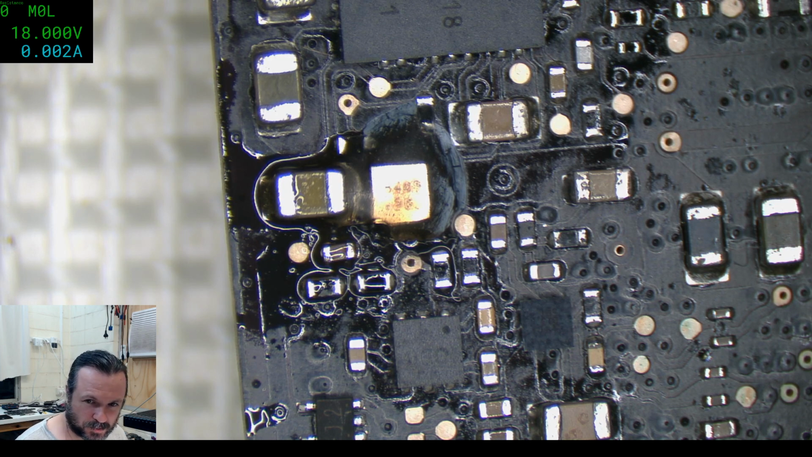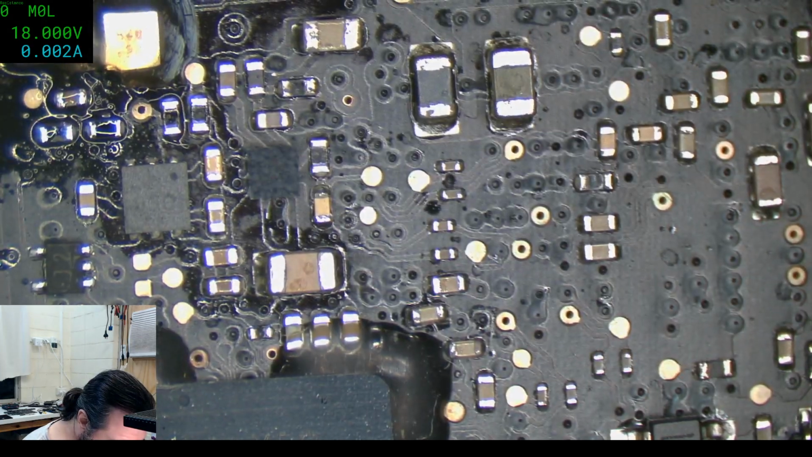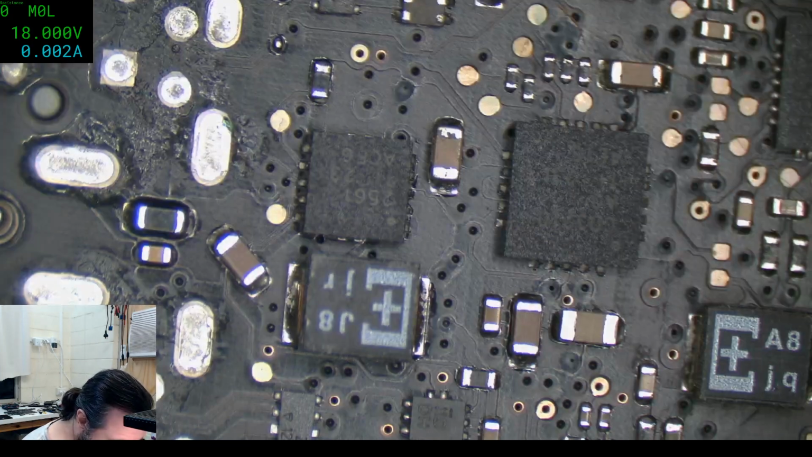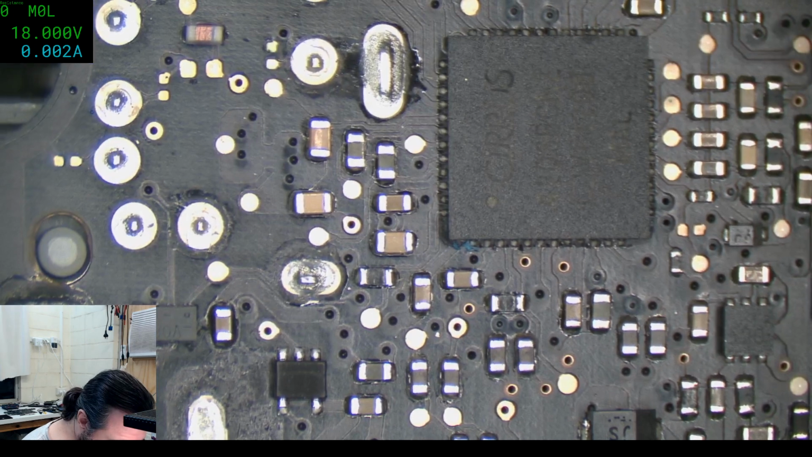Hey, Eric. Well, I was on G3 hot just then. That's what this was. And it didn't want to play ball. Alright, so there is the other one, which is the heartbeat one that I routinely encounter. And it's typically like this cap here, I'm pretty sure.